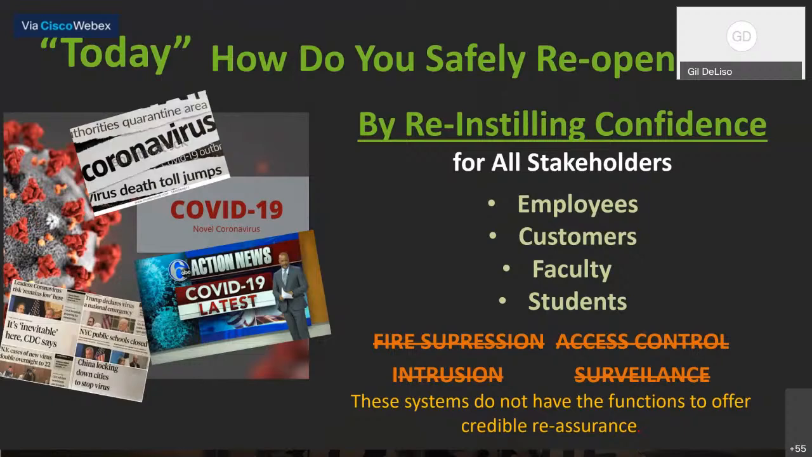So temperature really just tells you who's sick, who's got a fever, and obviously you want to exclude them and you want to get some alarm information about them. But you also want to be able to maintain any kind of facility-related policy that says if you're not wearing a mask and we ask you to, then we want an alert or we want to pull you aside. Or if you've got a mask on, then that's part of your credentialing, and that becomes an effective way to screen.